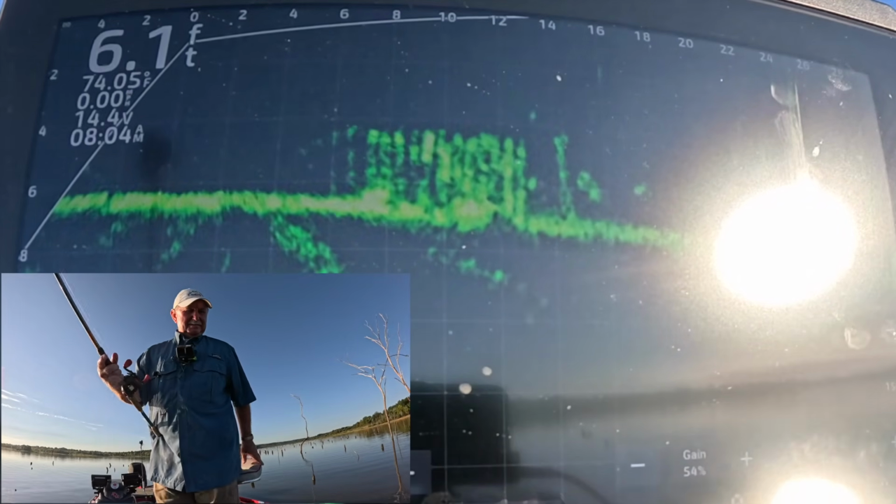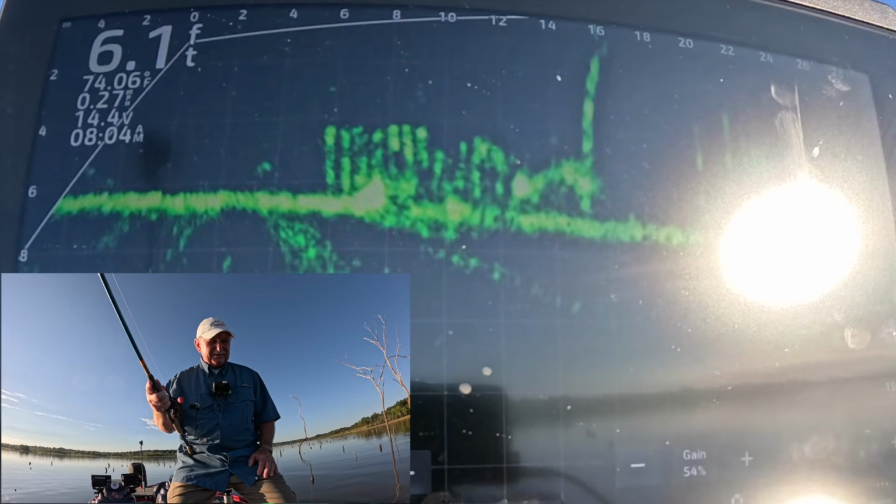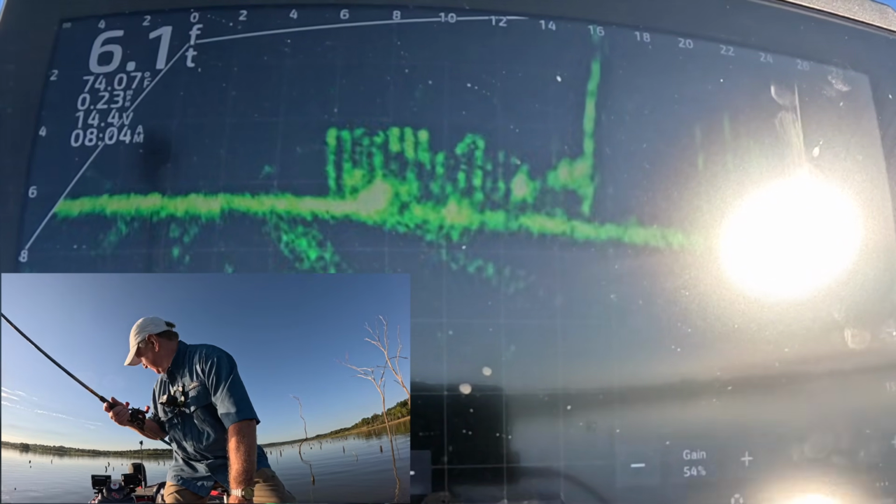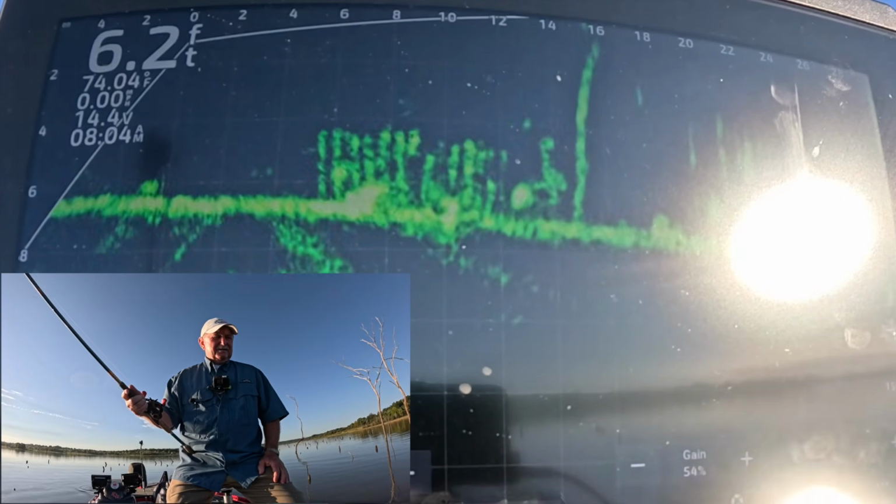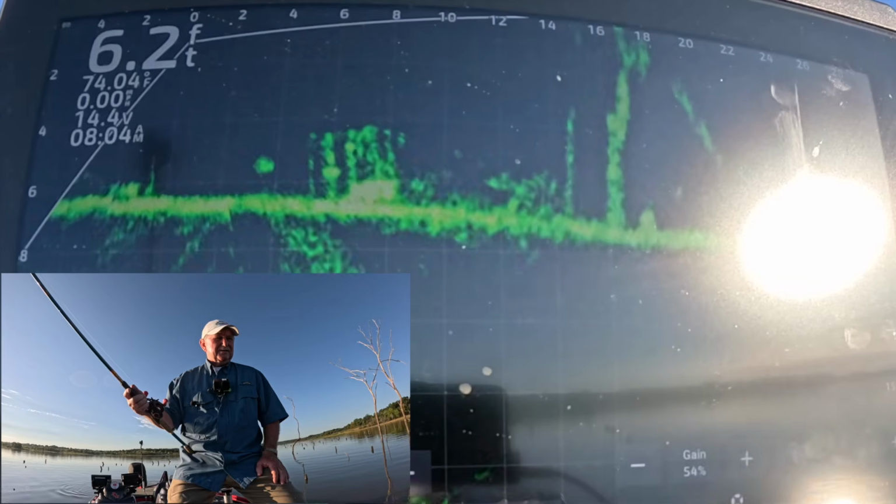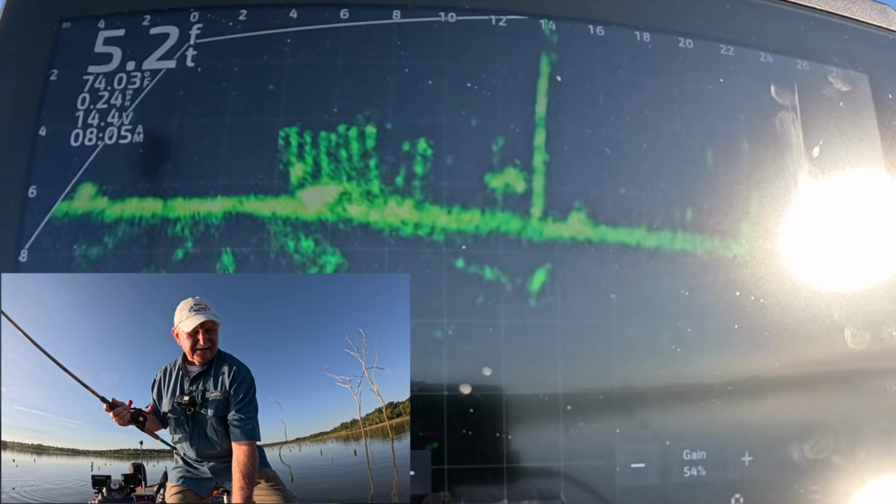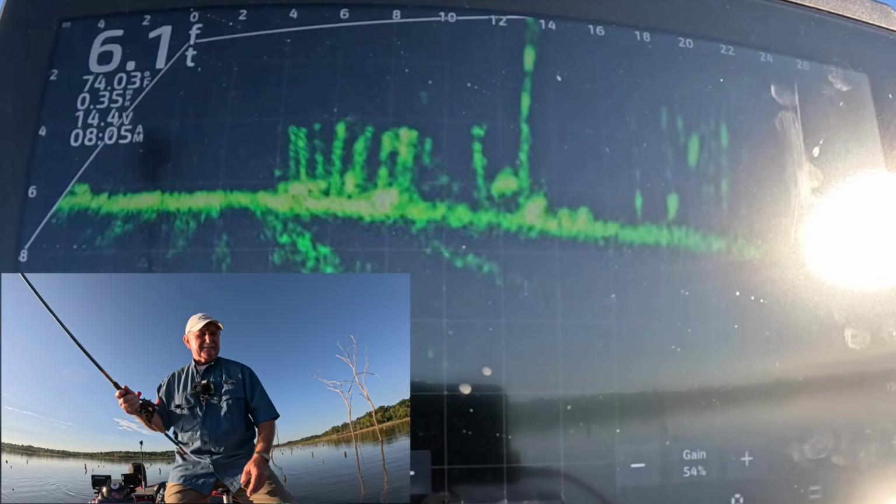Now they're gonna make me reposition, try to fish for that other. Yeah, it's still there, right at 12 feet. I'm gonna move up just a little bit. Just a little bit. All right.